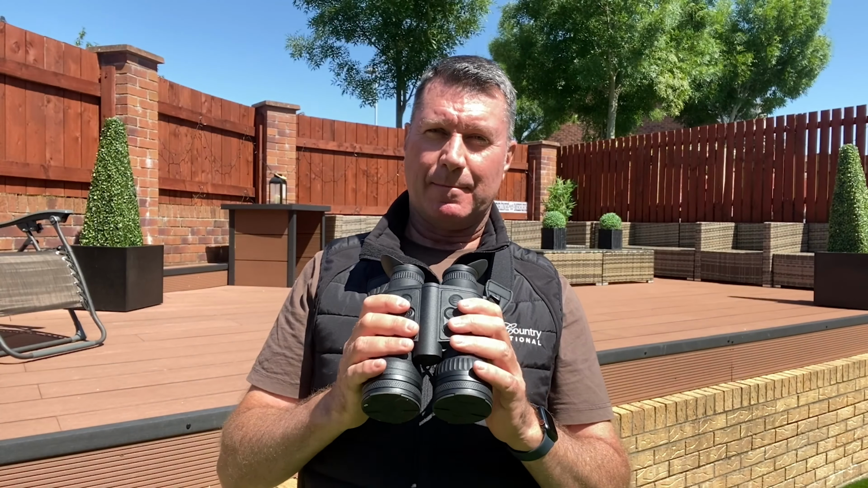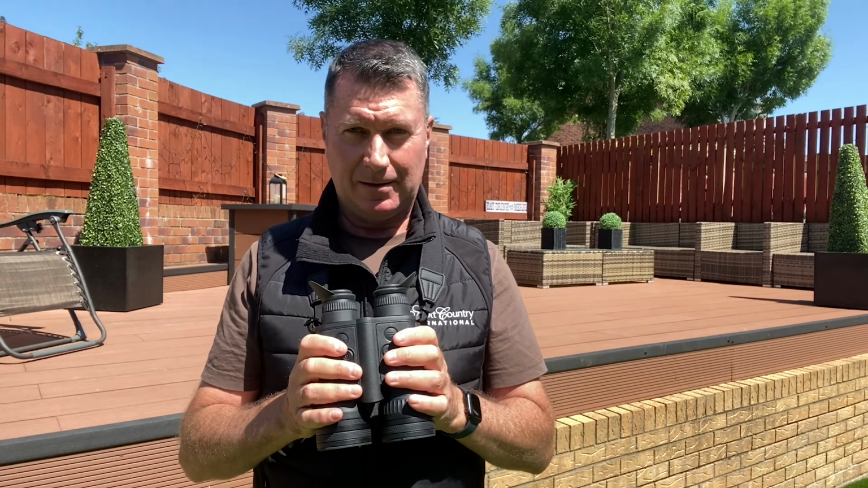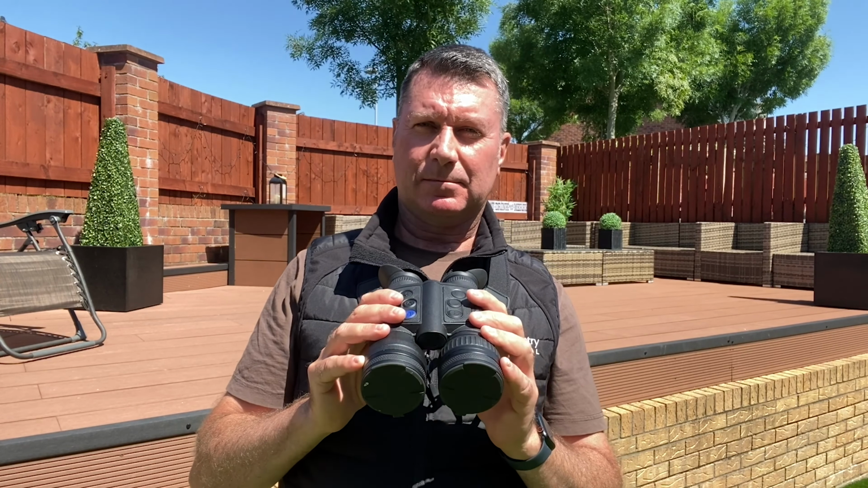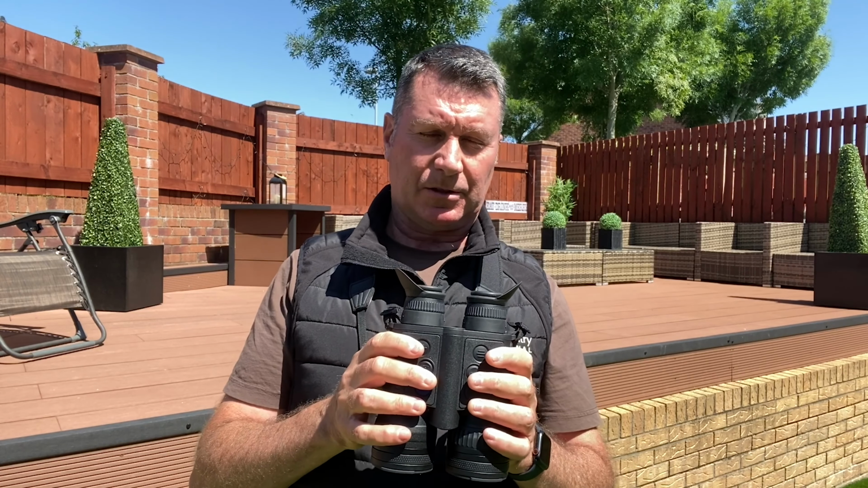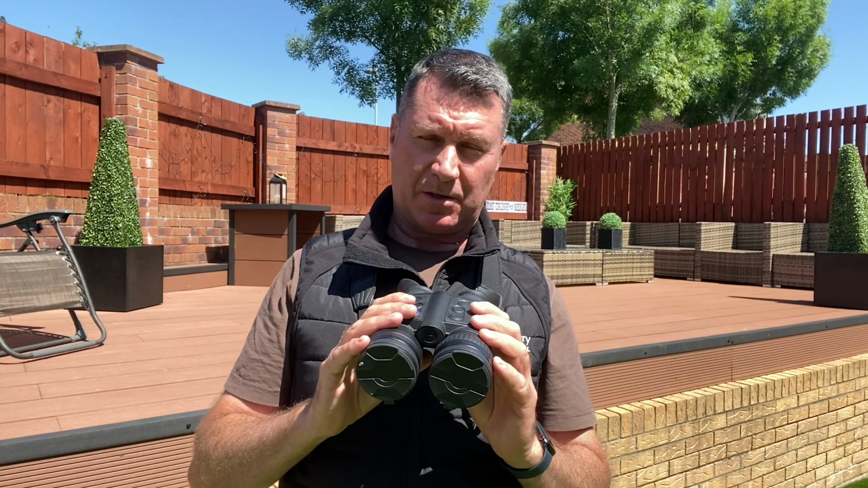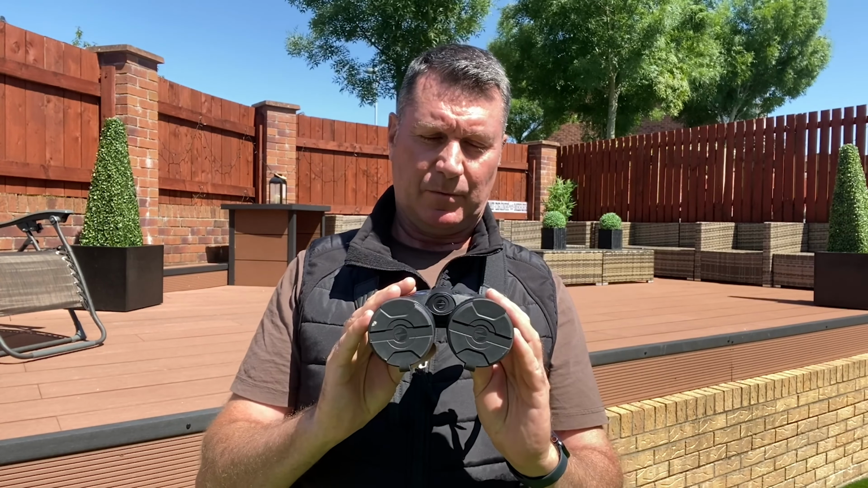The Pulsar Merger LRF XL50 thermal binoculars. Truly groundbreaking thermal binoculars. There's a lot available in the market now. We're seeing more and more binoculars, but these guys set the benchmark with this unit.